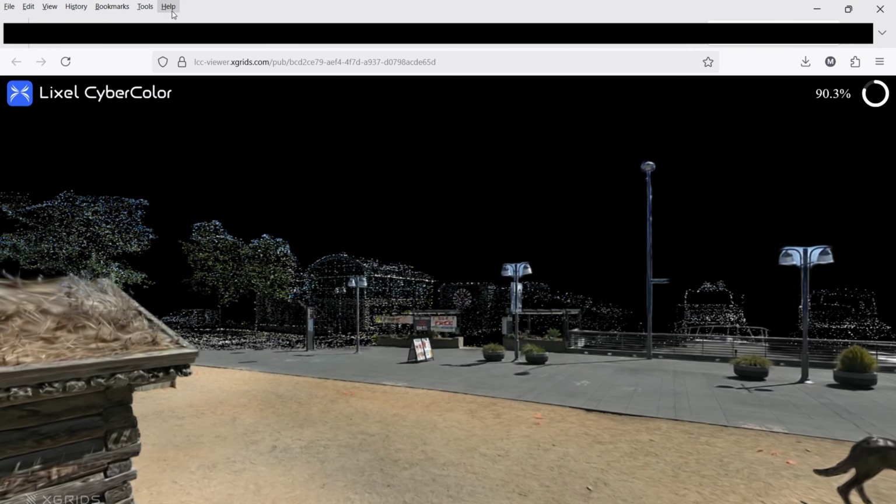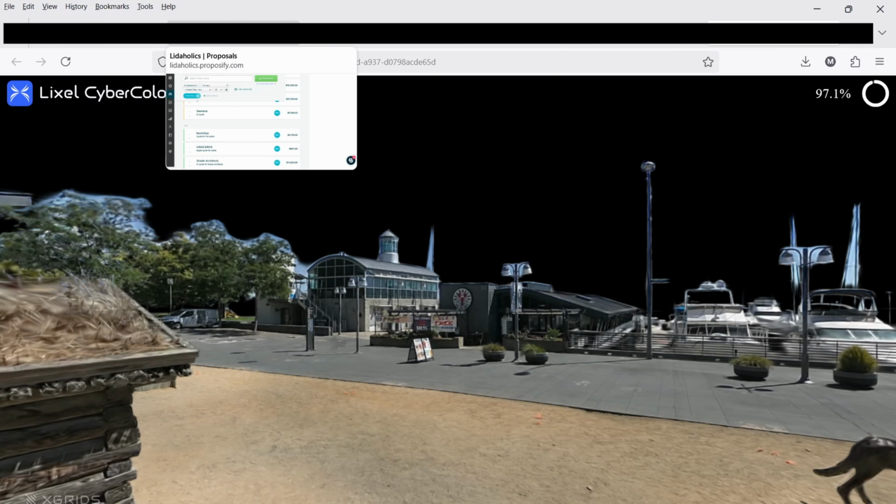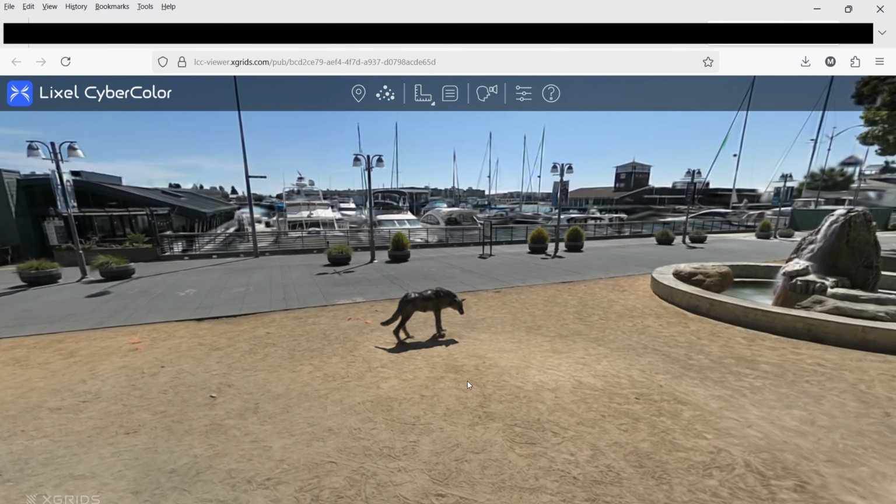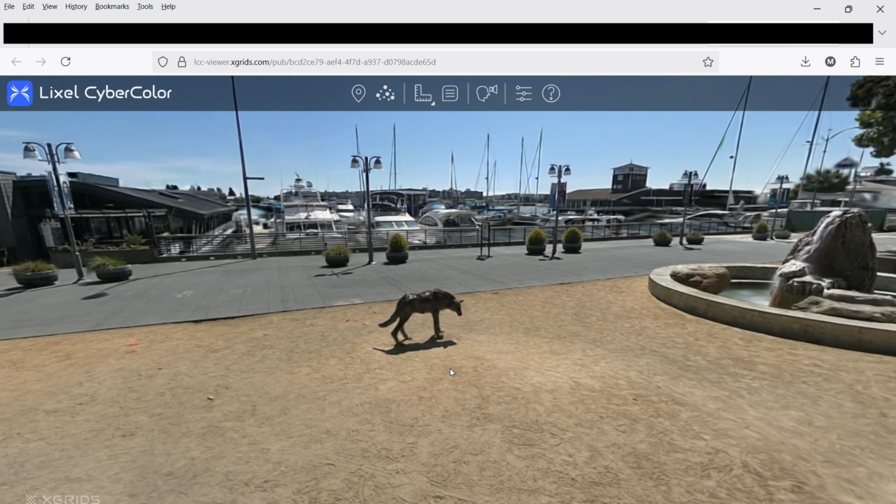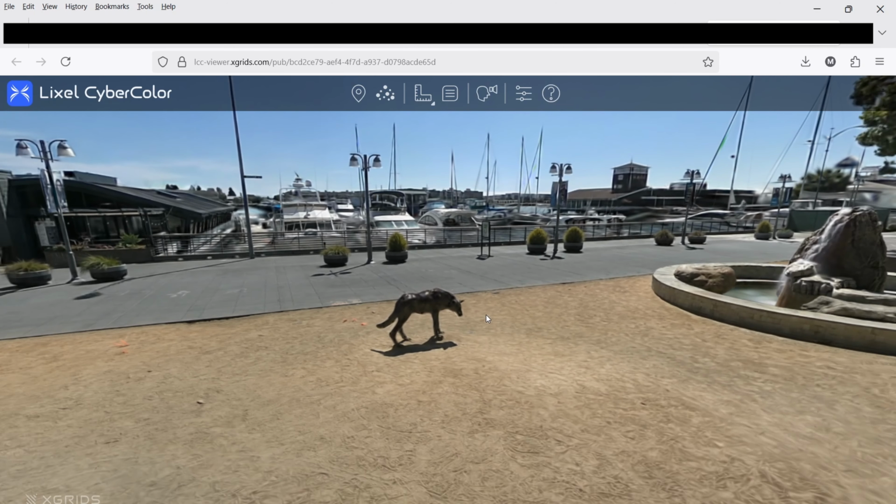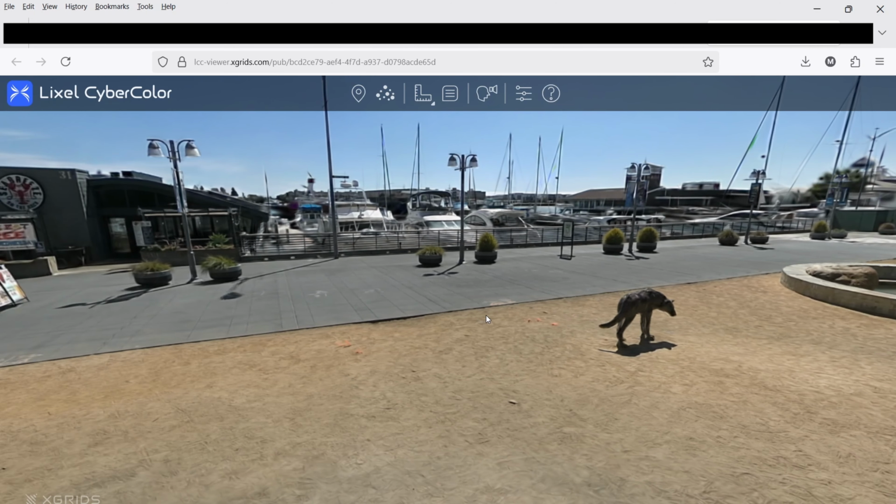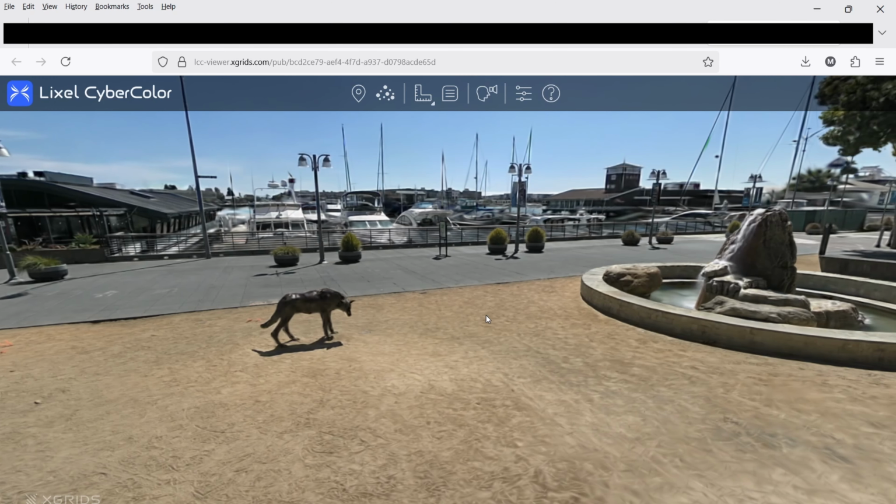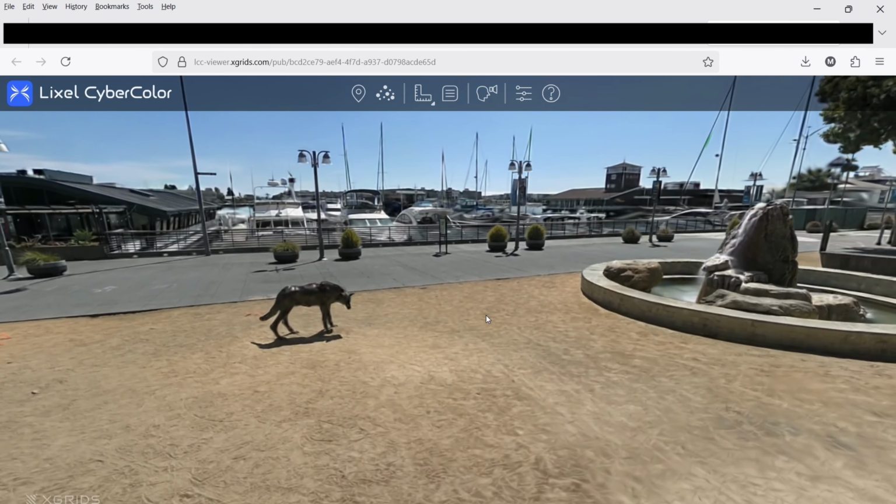So here's a brief rundown of Lixel Cyber Color when viewing online. If you're not familiar with gaming controls, if you're on a computer, you'll use the WASD keys. W makes you go forward, S makes you go backwards, A strafes left, D strafes right. You can also use Q, which will make you go down, and E will make you go up.